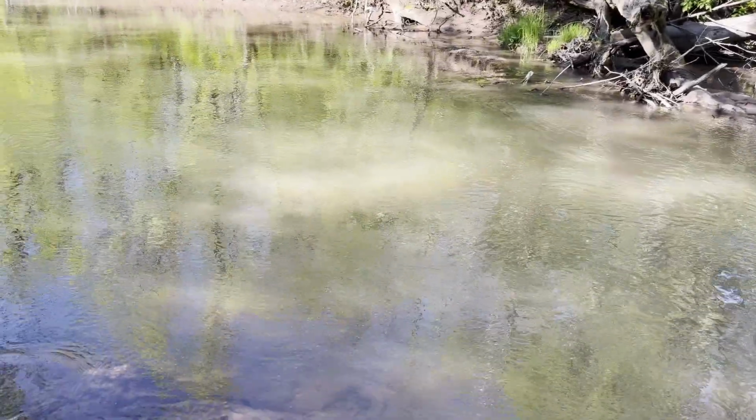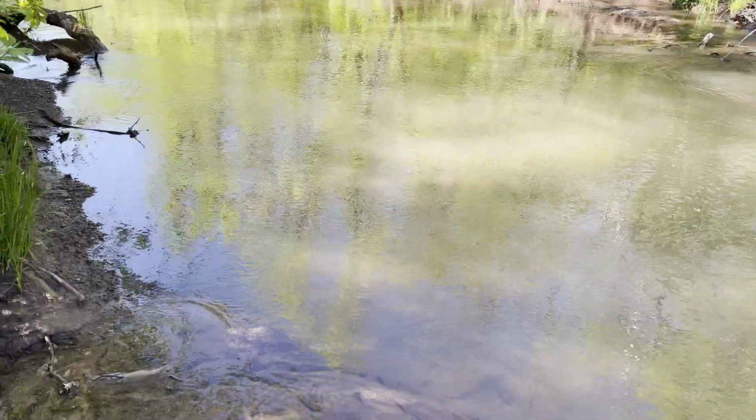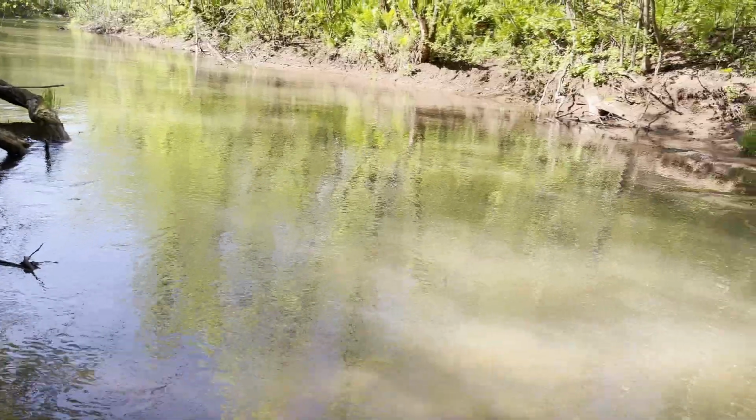This is our crossing. I already got the shoes off, or the rubber boots. It's a little too deep, and I don't have waders. Not for this short check, so this is gonna be cold. Not too bad, kind of refreshing actually.